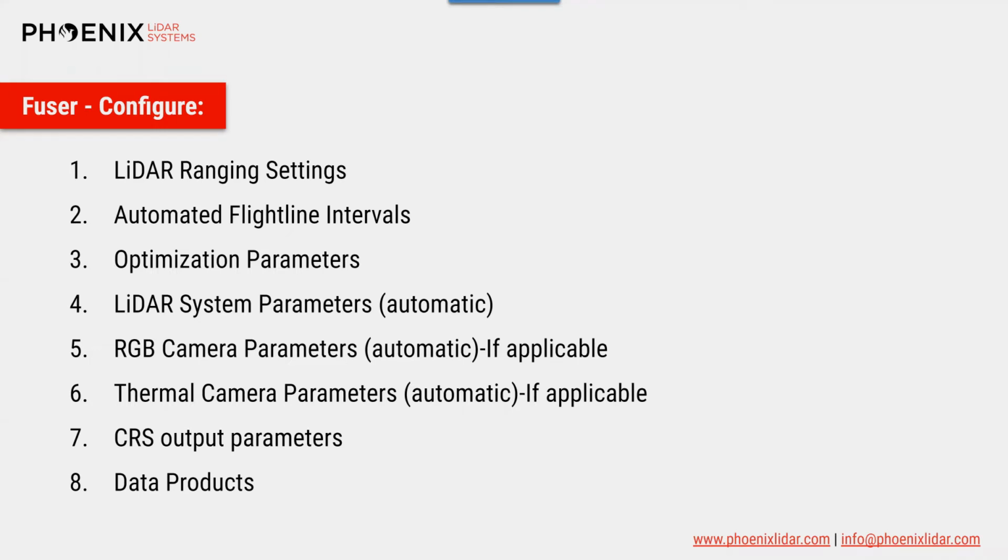First, what you need to do is configure your LiDAR ranging settings, then move on to automated flight line intervals, and then you can configure optimization parameters. Steps 4 through 6 are automated or automatically populated. And then step 7 is to configure your coordinate reference system output parameters for your LiDAR and data products. And step 8 would be to select which specific data products you wish to export.